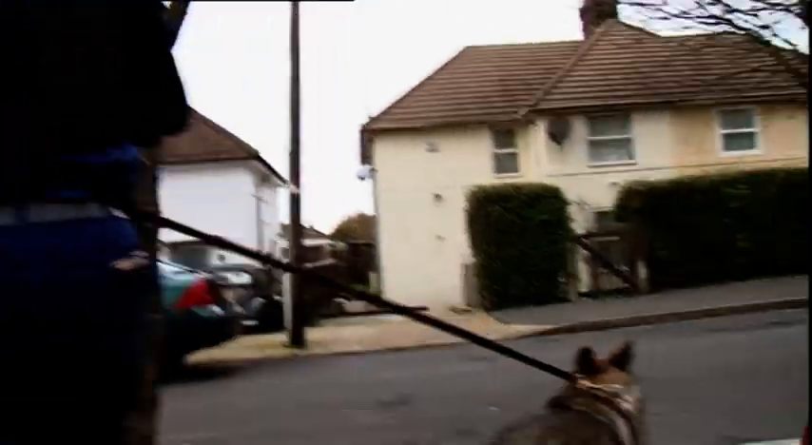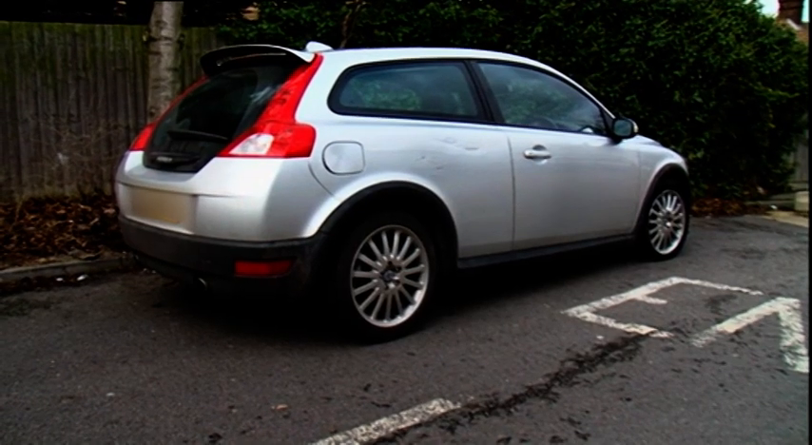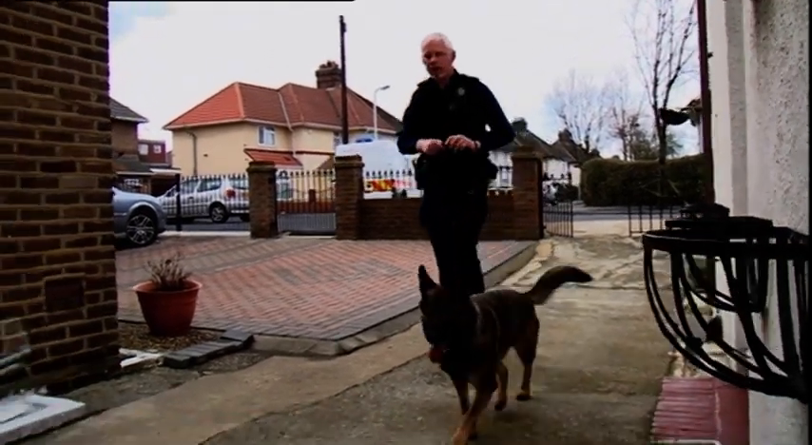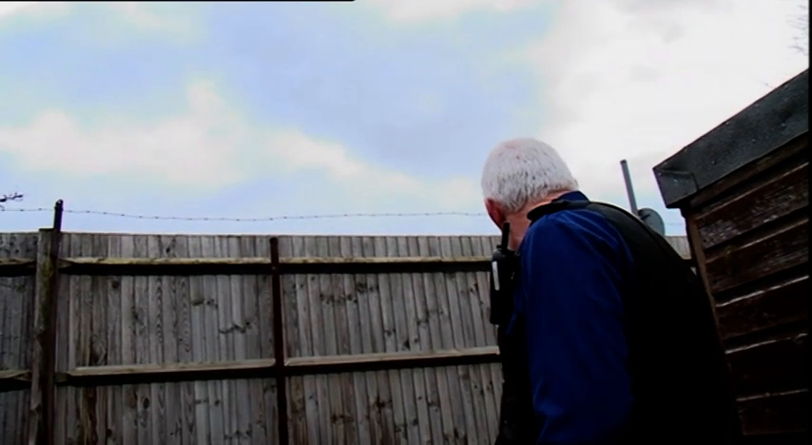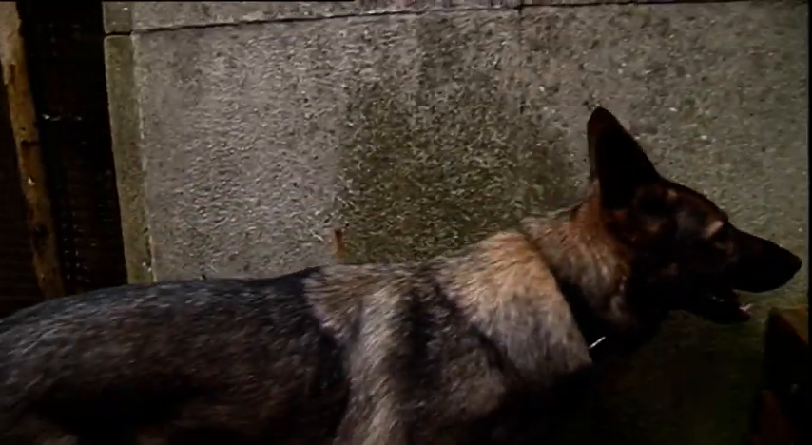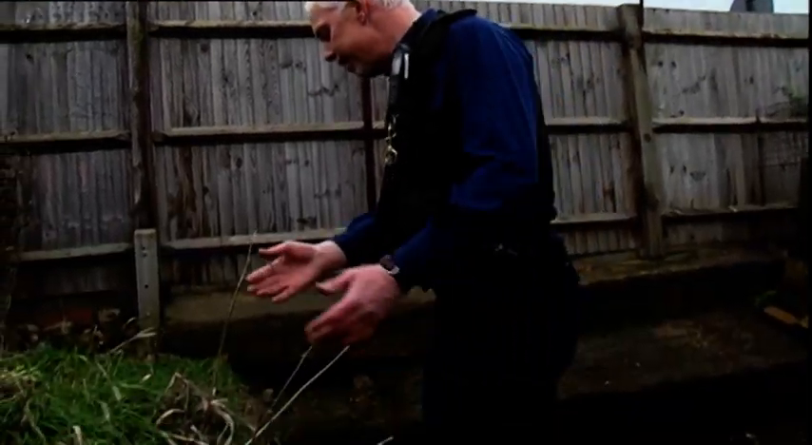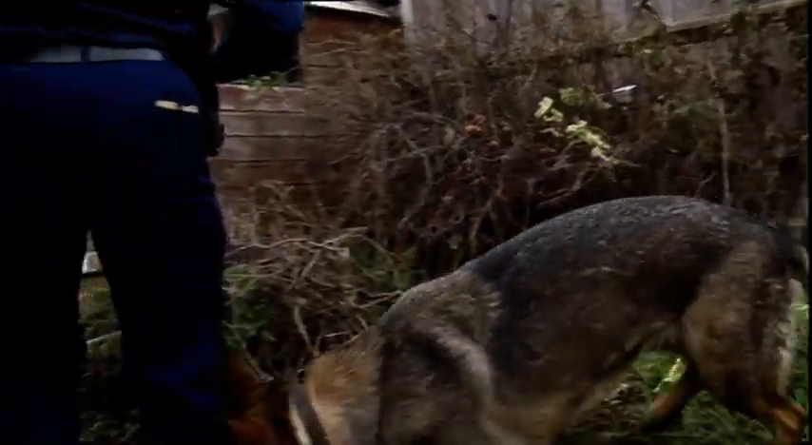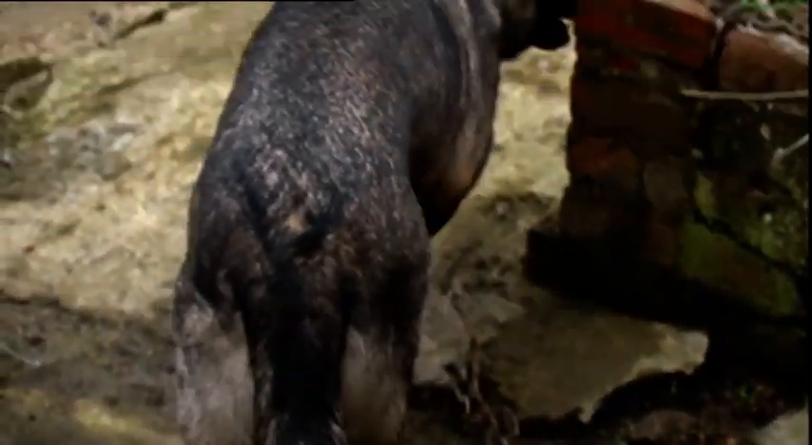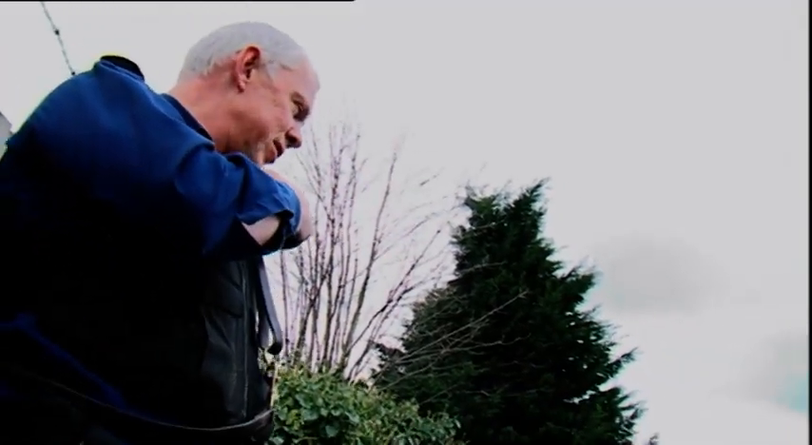While the checks are made, Brodie and Madden still have work to do, finding evidence that might link the car to the men. On the other side of here is where the car was abandoned, and as we arrived, a couple of the informants were saying that they've been seen to throw the keys over in this general area. So we're going to use Brodie's nose now to see if we can locate the keys. Brodie's nose is not always the answer. Occasionally, Sergeant Madden's eyes are better. I found the keys. I don't need my dog, they're sitting on top of the roof.